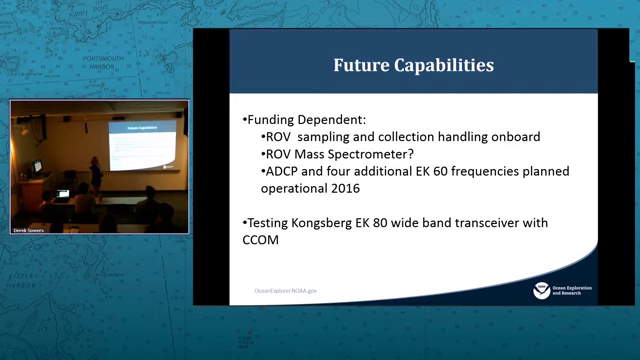And the mapping team is expecting to get a deep water ADCP, a 38 kilohertz that we've been promised, and 4 additional EK60 frequencies. And we're also going to be working with CCOM to test an EK80 just for a short cruise next year, actually in February in the Atlantic. And so the new things for the ship are not actually going to happen until 2016 after a dry dock period next year.